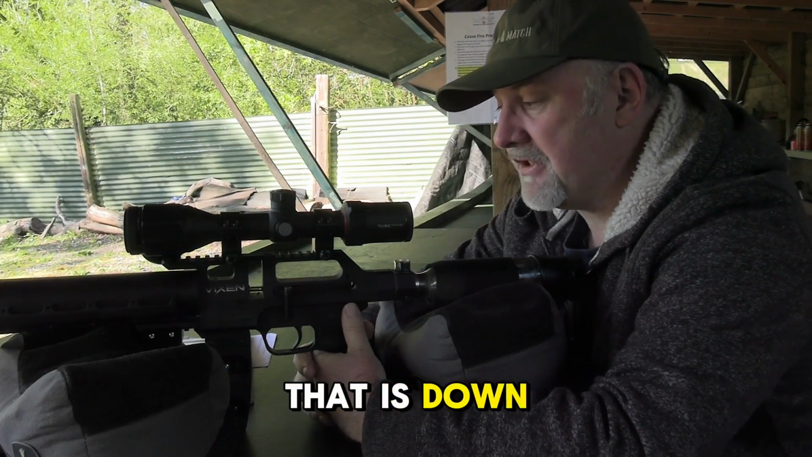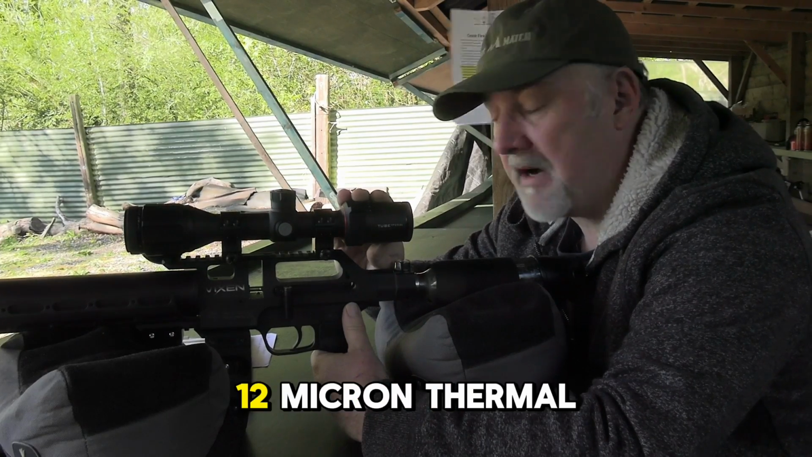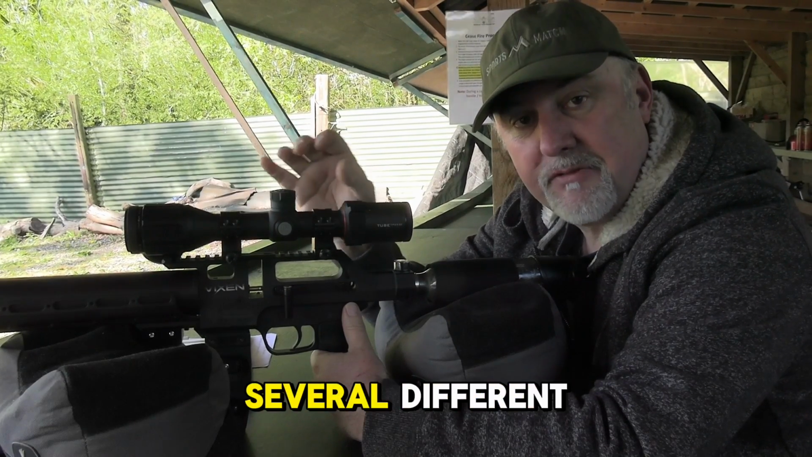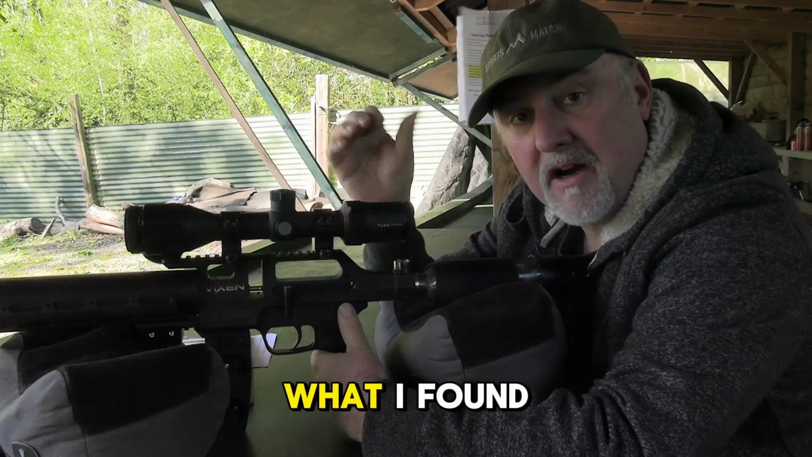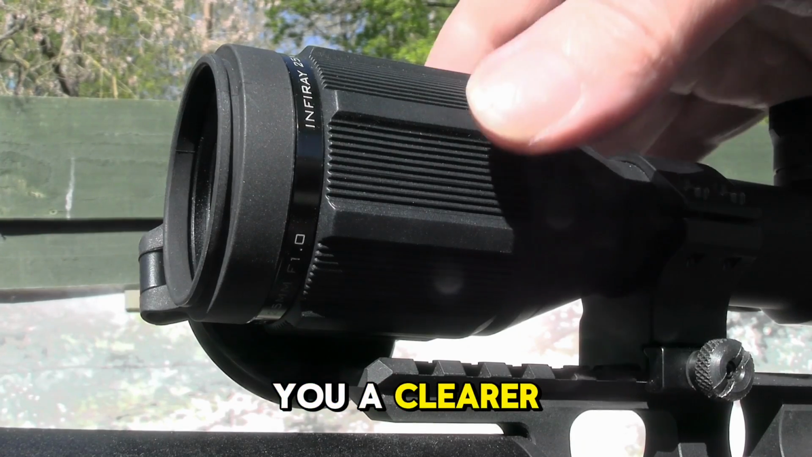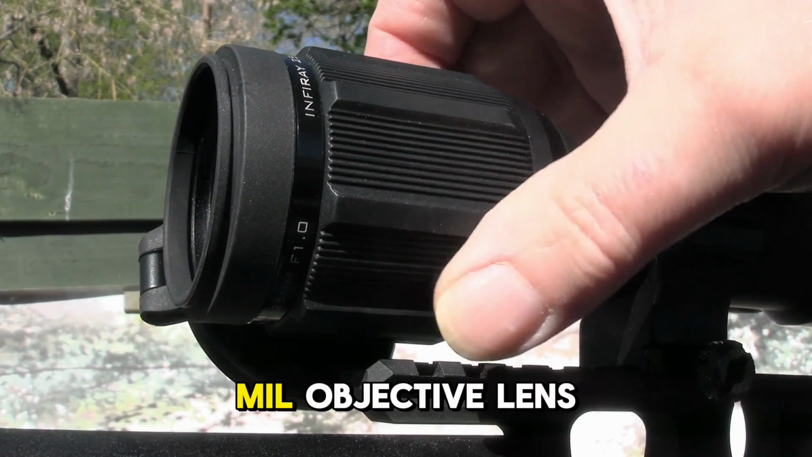Part of that is down to the 256 by 192, 12 micron thermal sensor, which gives you a nice crisp image. There are several different color palette options as well, and I found it is worth scrolling through those, because depending on the conditions you're shooting in, some palettes give you a clearer picture than others. It has a 25mm objective lens.